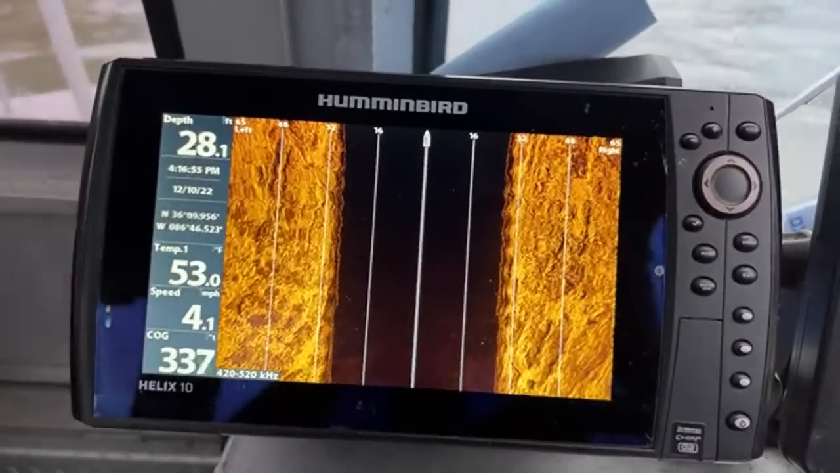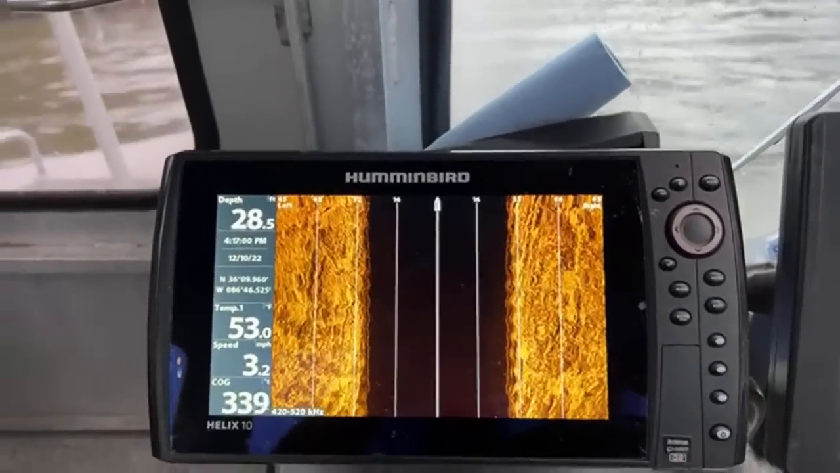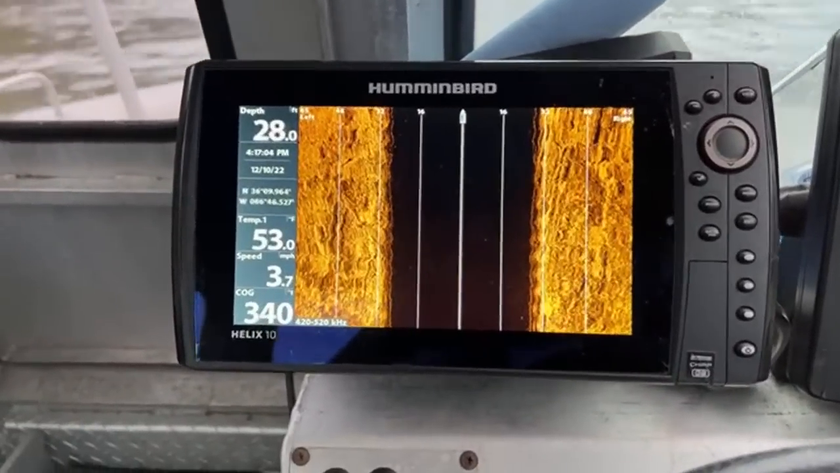What's crazy is you get a barge and you get 5 minutes of ricocheting off of the shoreline and waves. So we just gotta wait till this goes by.